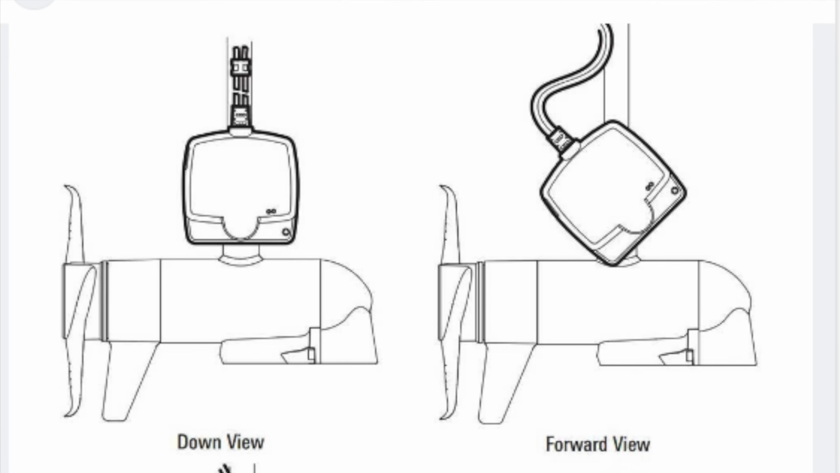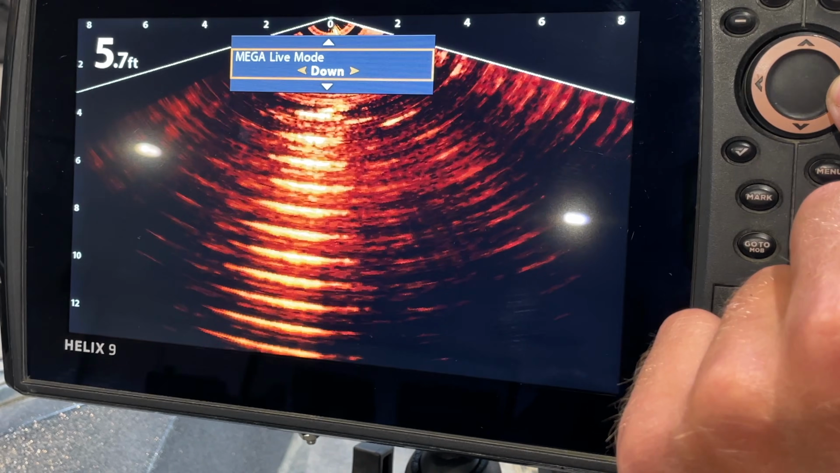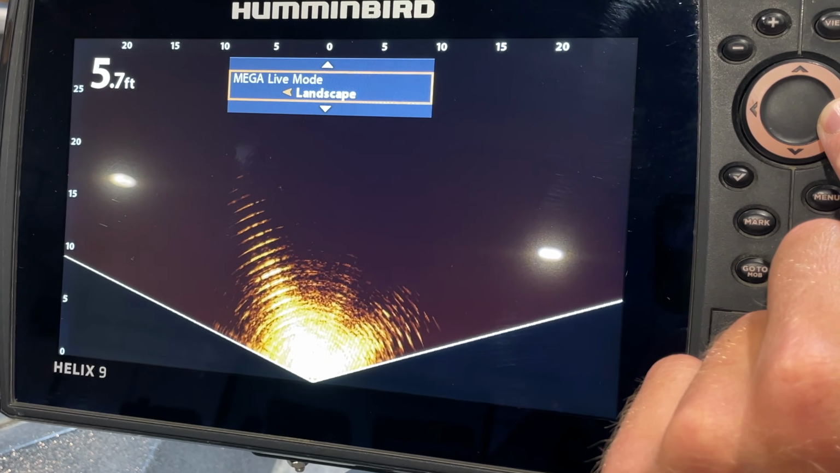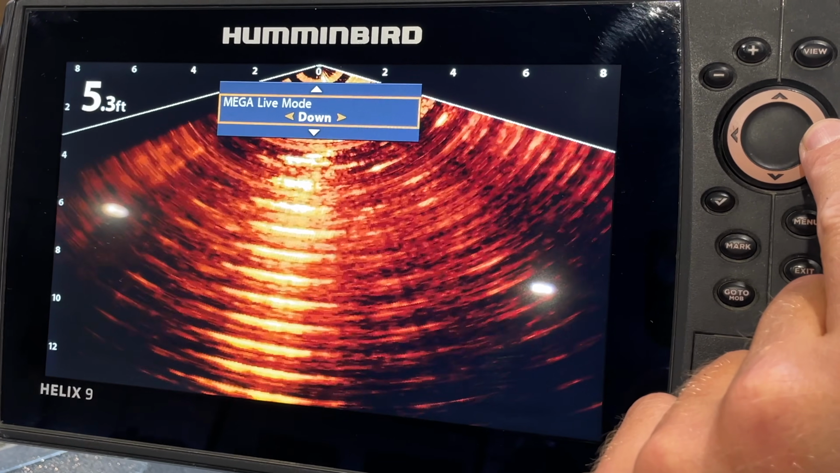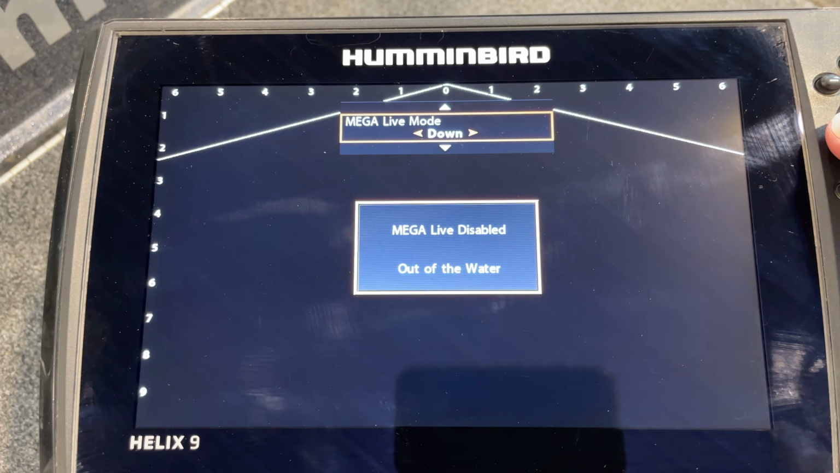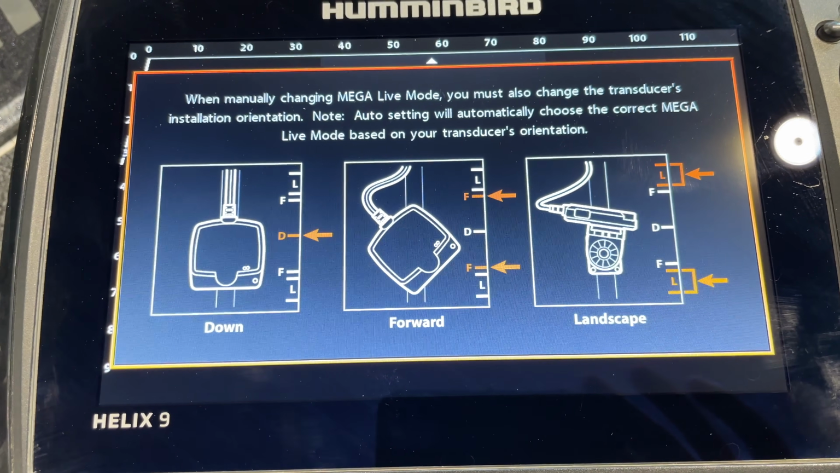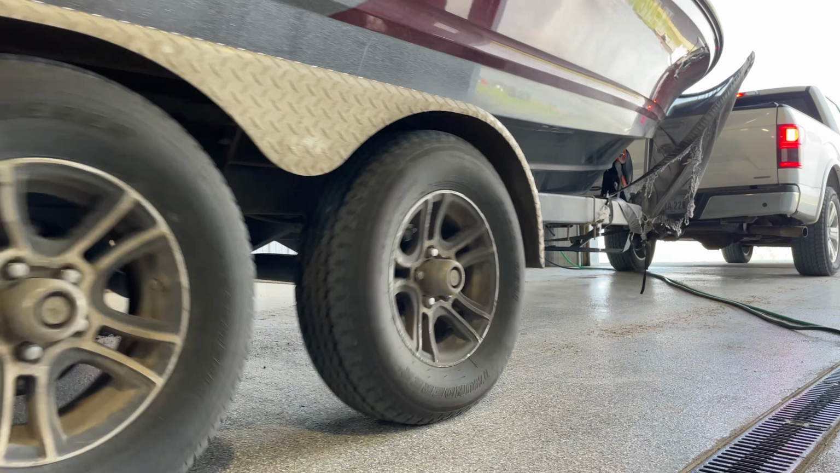And then there's different clicks that you can turn that transducer to. If it's straight down, obviously it's down mode. If you click it forward a few degrees, it's forward. And if you want landscape, you click it further forward and roll it out to the side. And then you can change the view accordingly on the Helix, or you can have it on auto, and then the Helix recognizes which position it's in and knows what screen it's supposed to use. So after that, everything was good to go, and I was ready to hit the water and do some fishing.